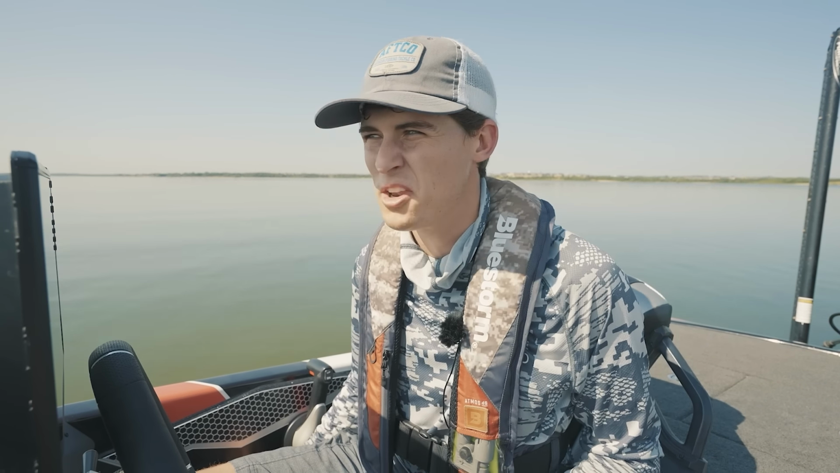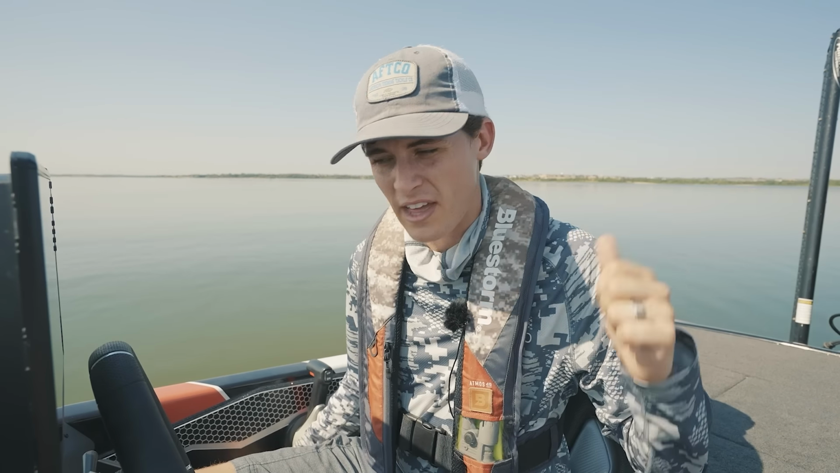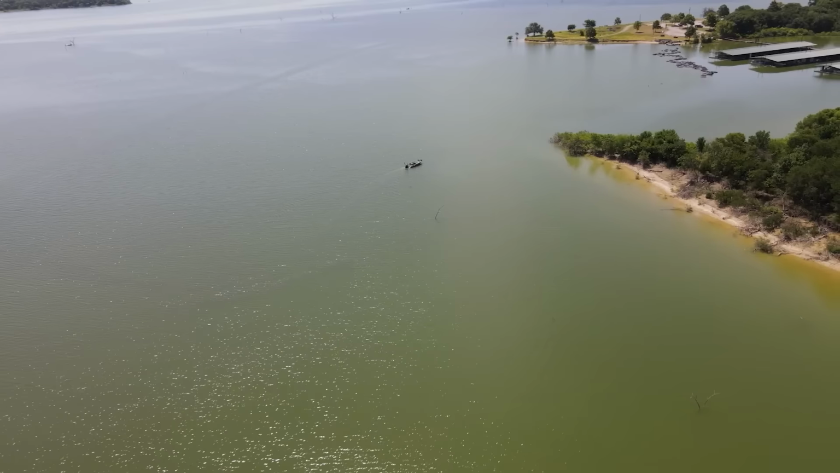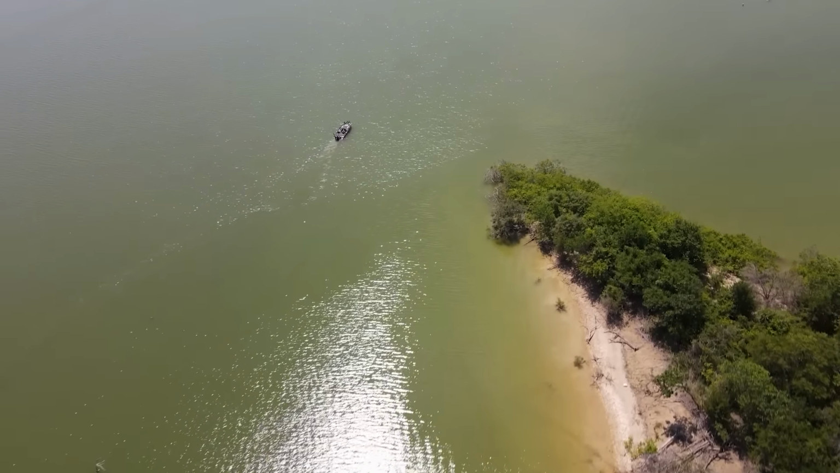So if these are the types of sonar that I use, and you've selected an area on your map that you want to check out, you think, this looks good, there could be a bass there, I say it's time we crank the engine up and get to idling. So we have found ourselves a main lake point, a great place to search for structure and for fish.